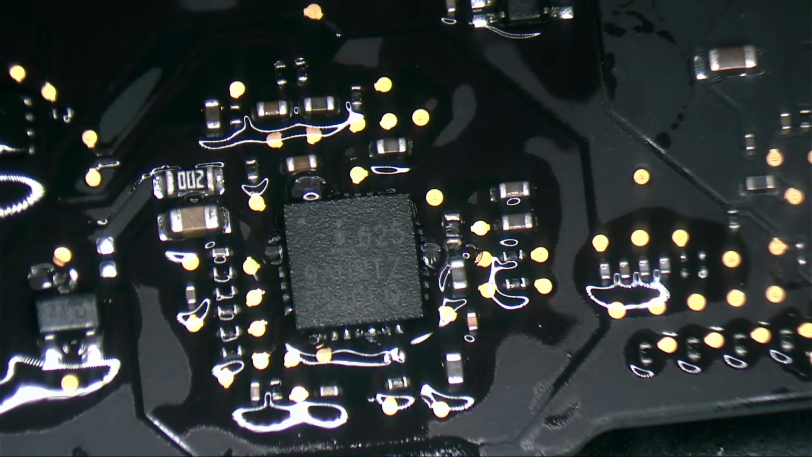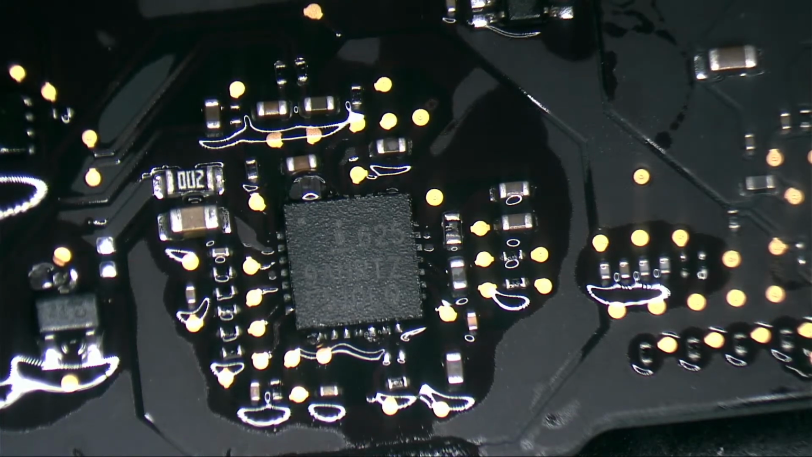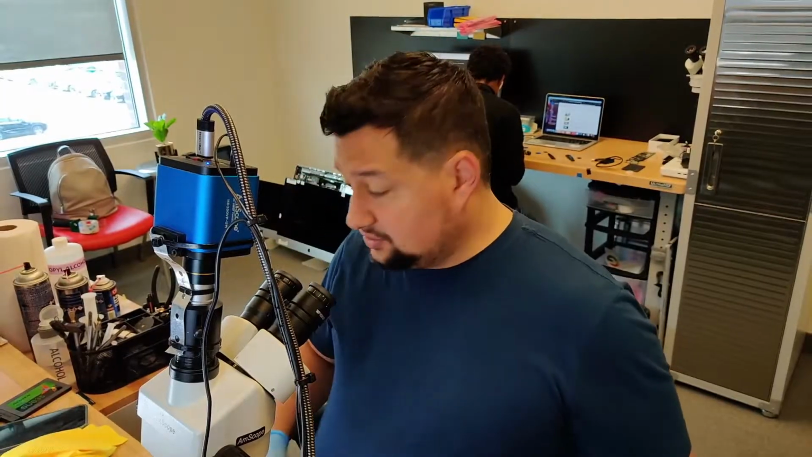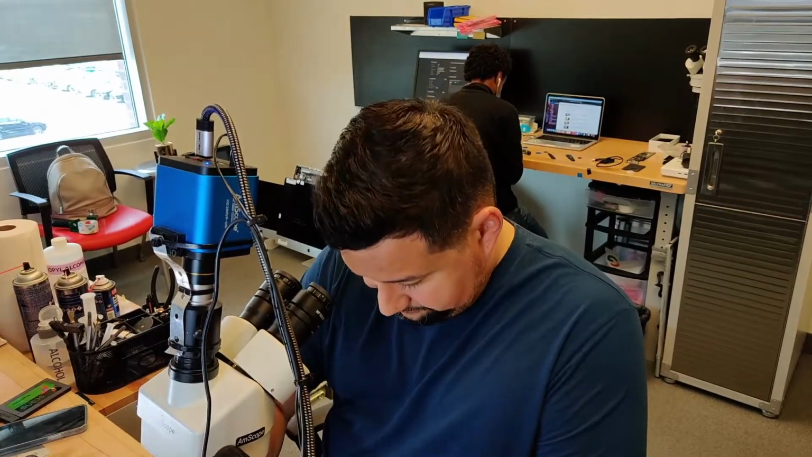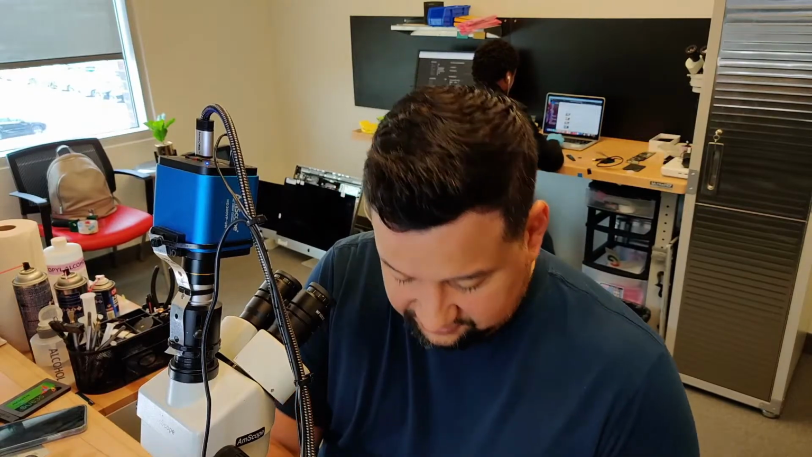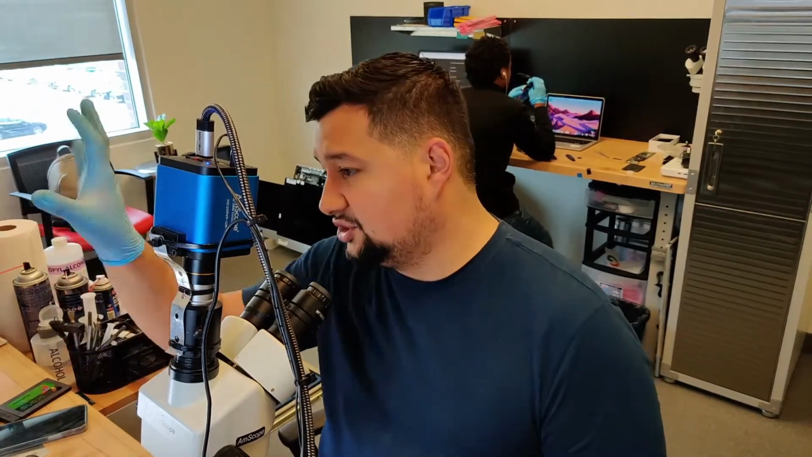So what we're going to check is the IC by itself, which values are dropping down, and if you don't have a thermal camera, how you can find this issue. The first thing we know, we connect, and let's say that you don't have a power supply. So like this, I'm not showing anything. If you don't have a power supply, how do you know you have a short circuit?